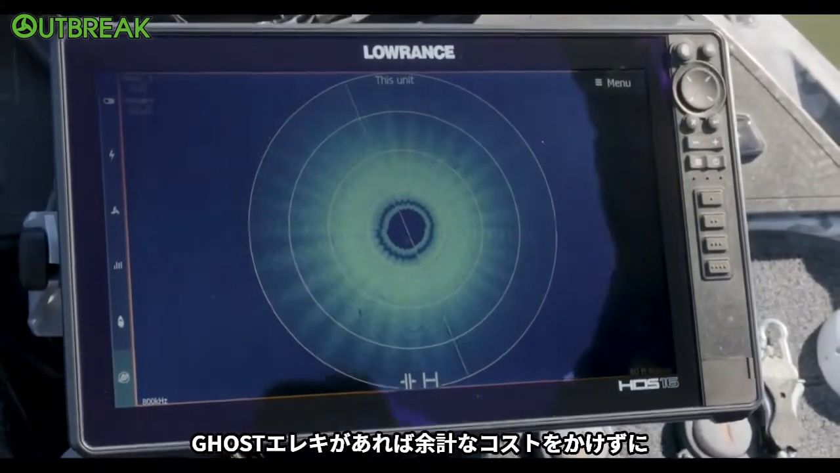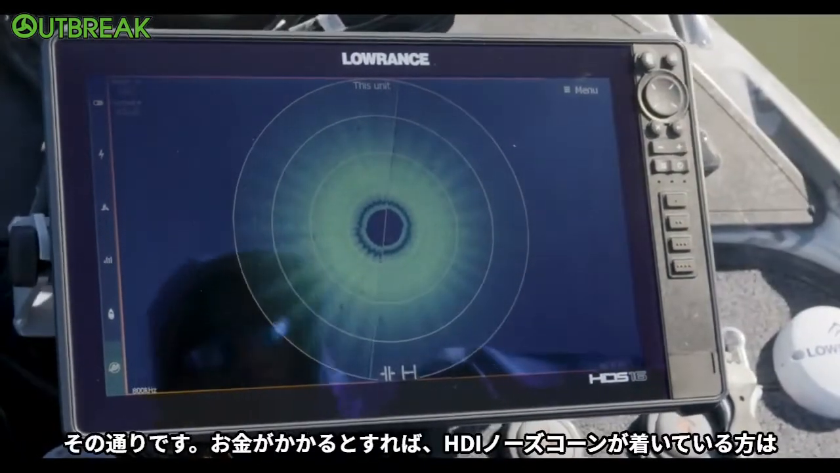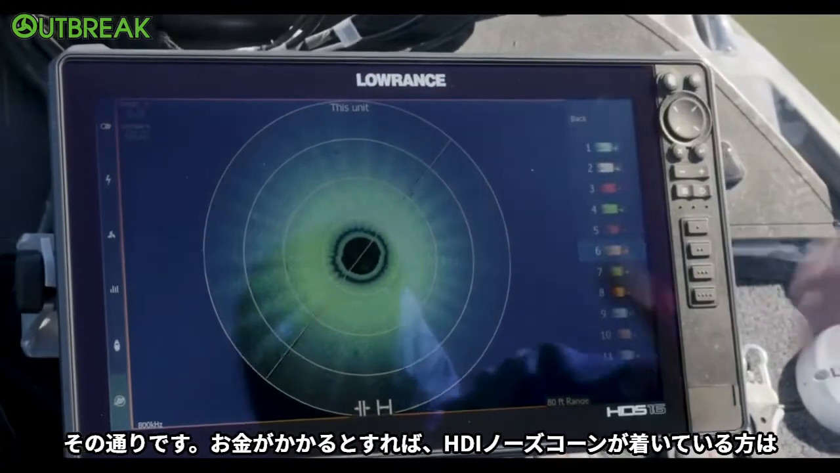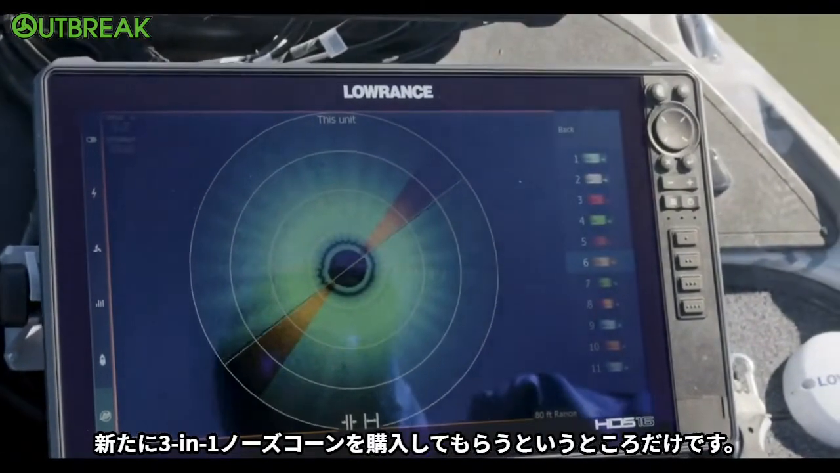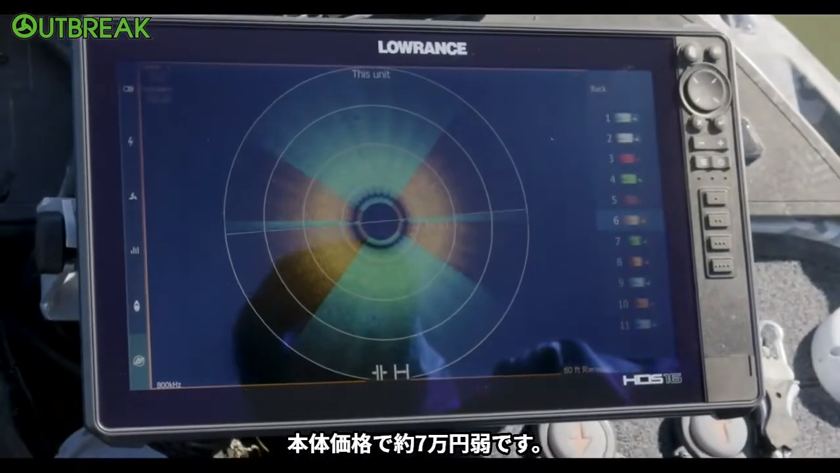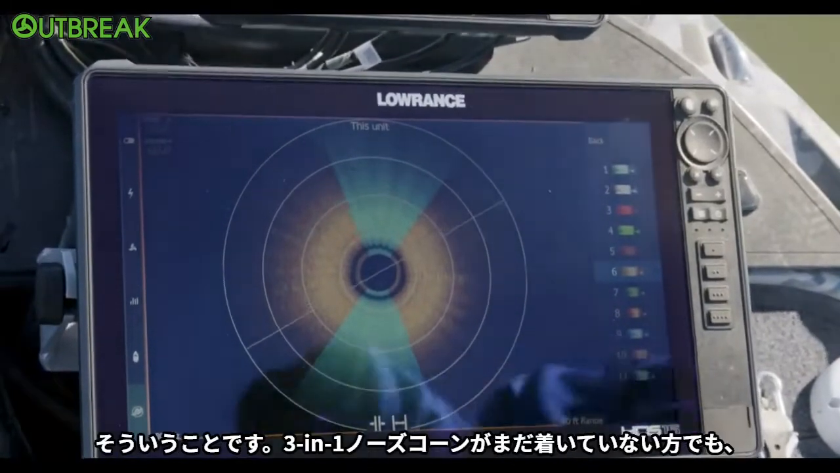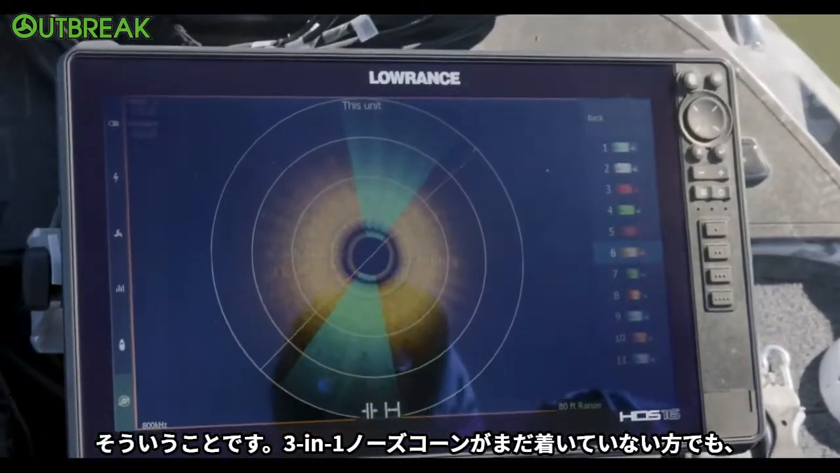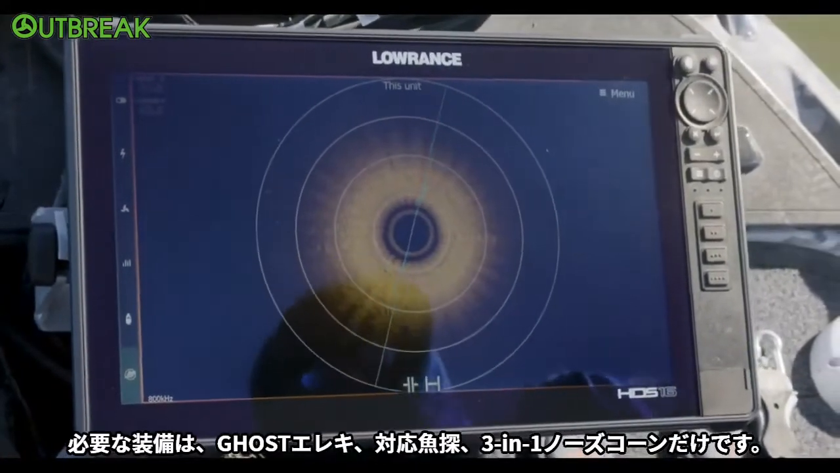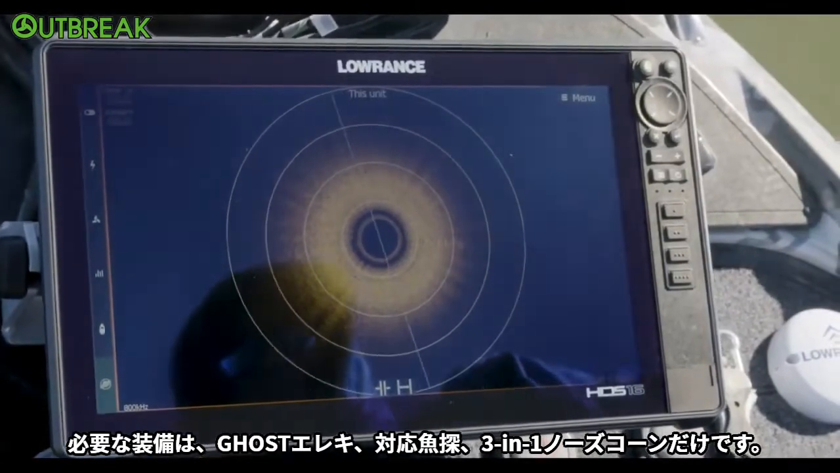If they've got a Ghost trolling motor, they can just go get that update online, which is so cool. Exactly. And the most expensive thing they might have to do, if they've got the HDI nose cone, is buy a 3-in-1 nose cone, and I think those retail right around $350 or something like that. So it's about one of the cheapest, newest upgrades that somebody could ever have. If you're not already set up with the 3-in-1, it's not a super expensive upgrade. You don't have to spend $1,500 to $3,000 to get all the equipment you need to do it.